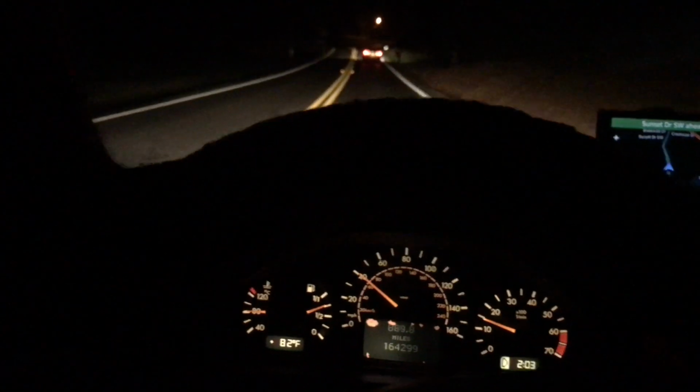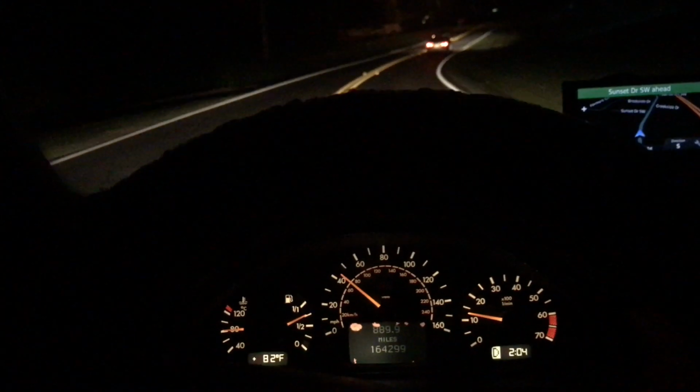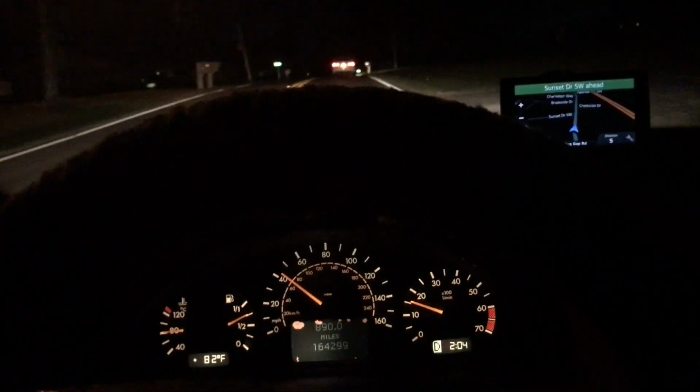But that was a 3/4 throttle, and that was pretty strong. I was pretty impressed. Anyway, got to jump on the interstate up here and run up and exit, and I'll film that.